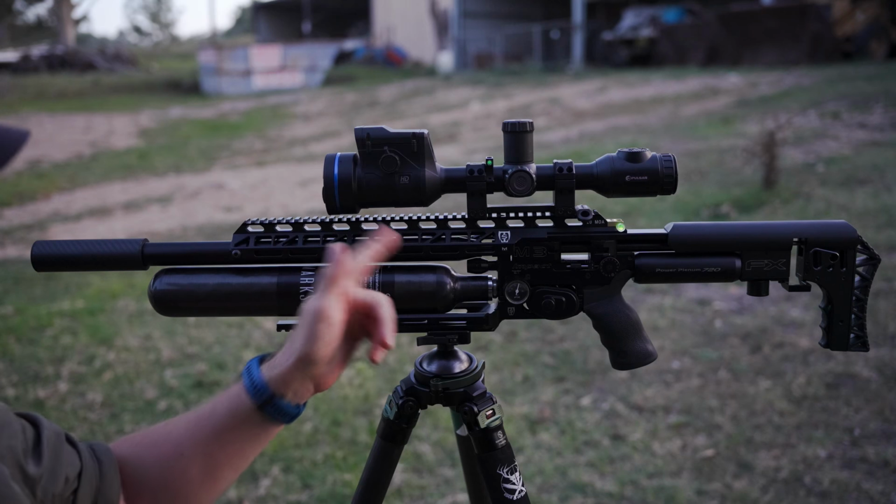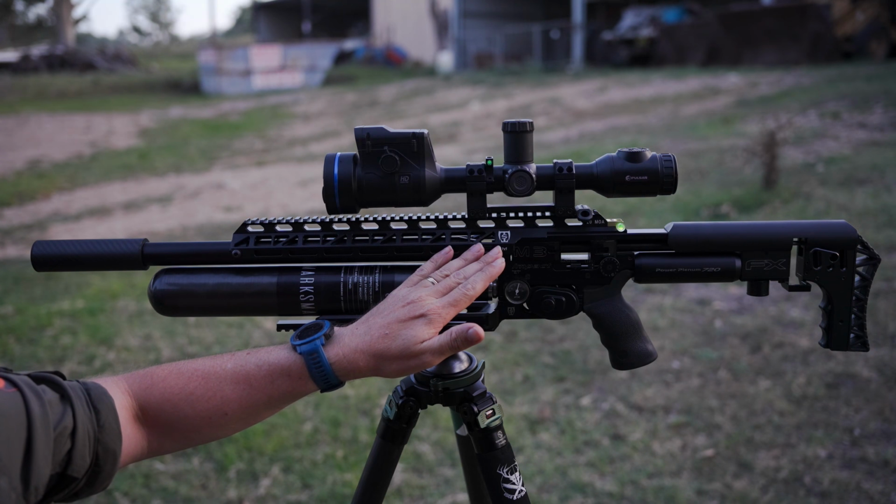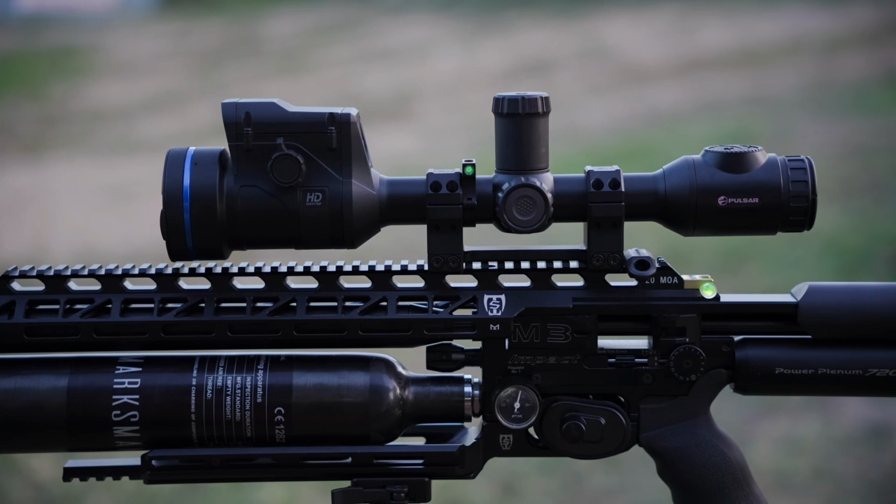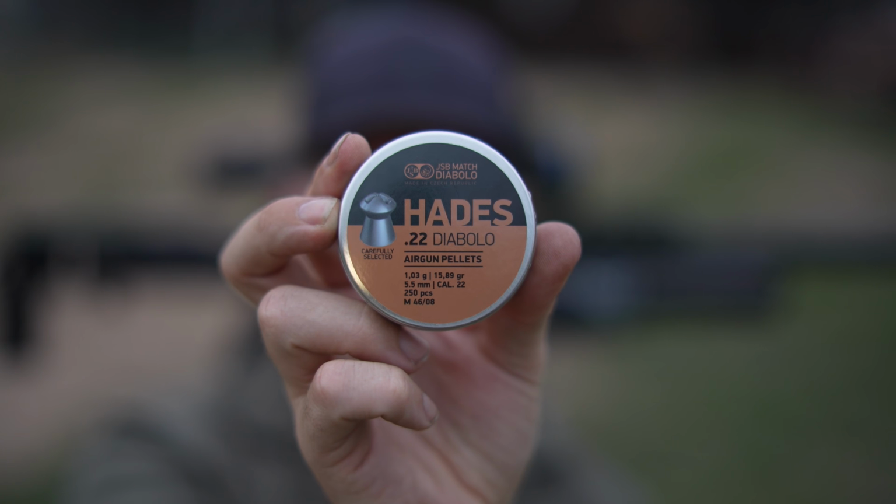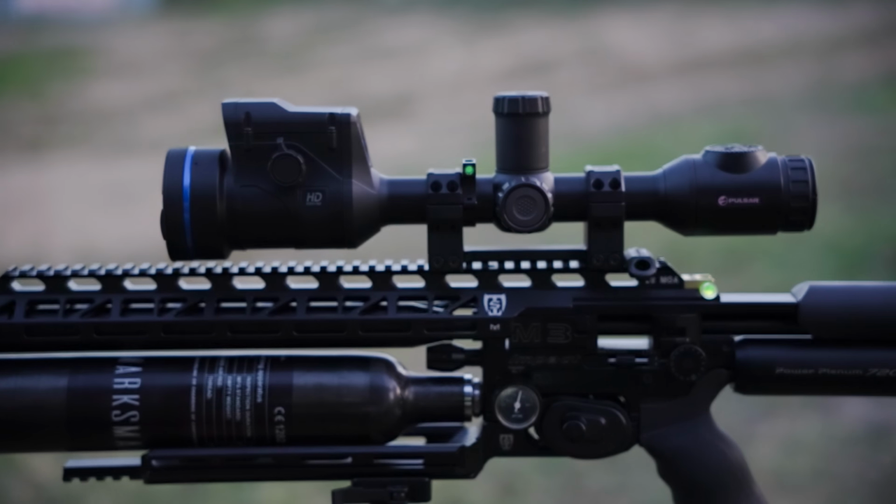This property owner has asked me to come out here and see what I might be able to shoot to assist him as he's going through a literal bucket of rat poison every night. The cold reality of what I'm using here tonight, call it a $4,500 PCP air rifle fitted with a $10,000 thermal scope. If you are keen to see what HD thermal footage looks like on the rats, I have about 500 of these 15.89 grain .22 cal Hades pellets to burn through.